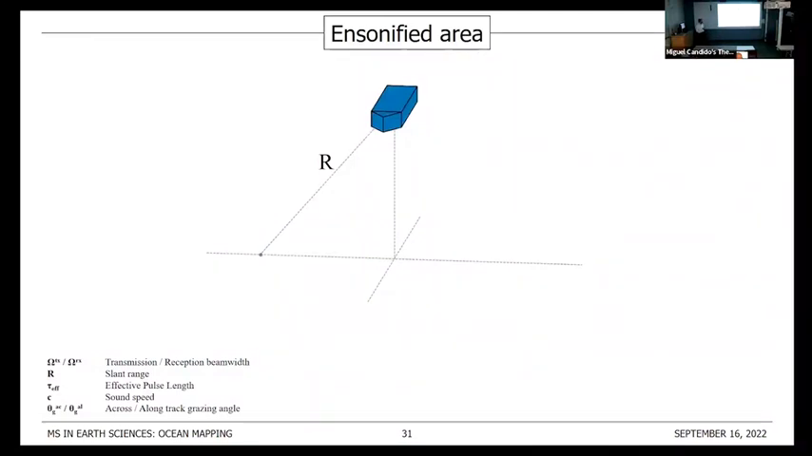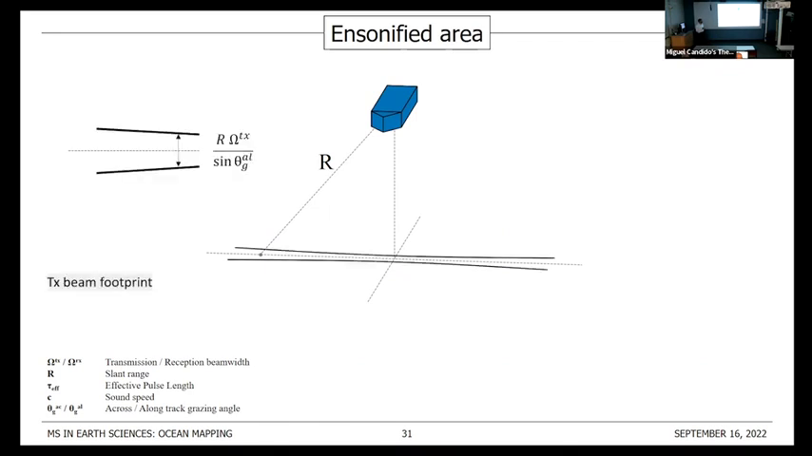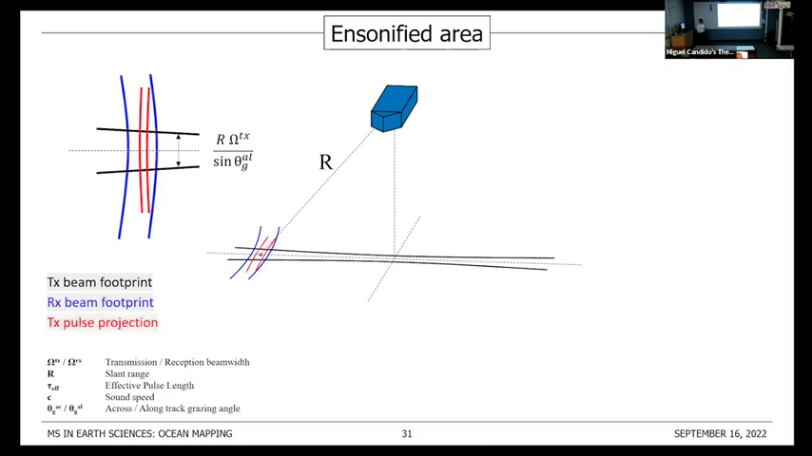Let's first consider an oblique geometry. We have our transmit beam footprint, we have our receive beam footprint, and our transmit pulse projection on the seafloor.